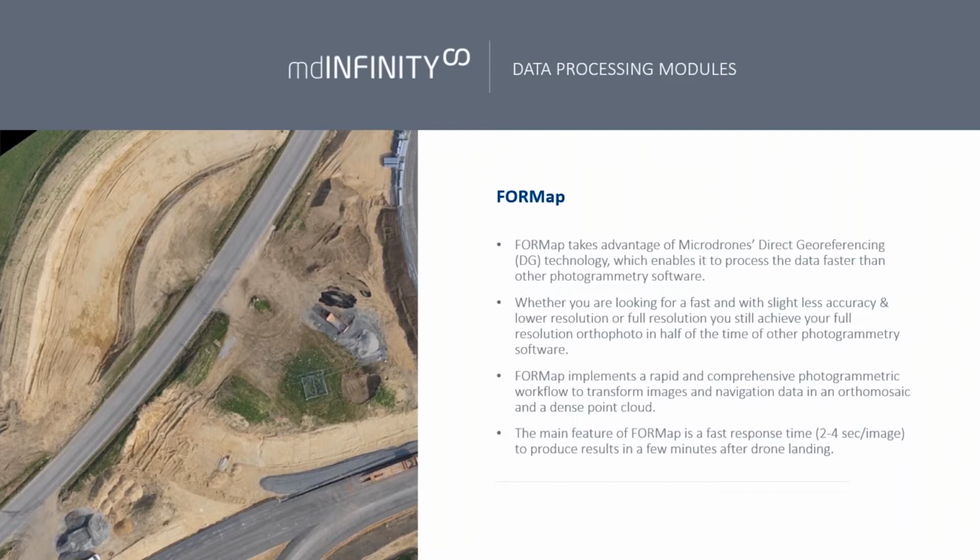This module is really what brings you an advantage in comparison to other photogrammetric software that you may know in the market. How FORMap really works and what it takes advantage of is the direct georeferencing Microdrones technology, which enables it to process the data faster than any other photogrammetric software.